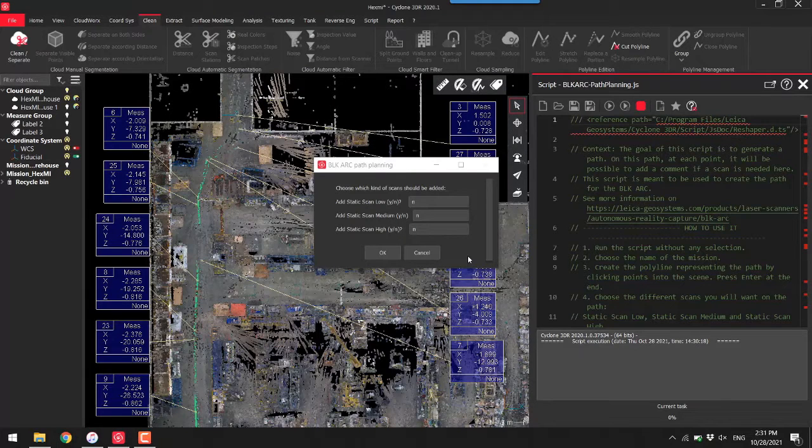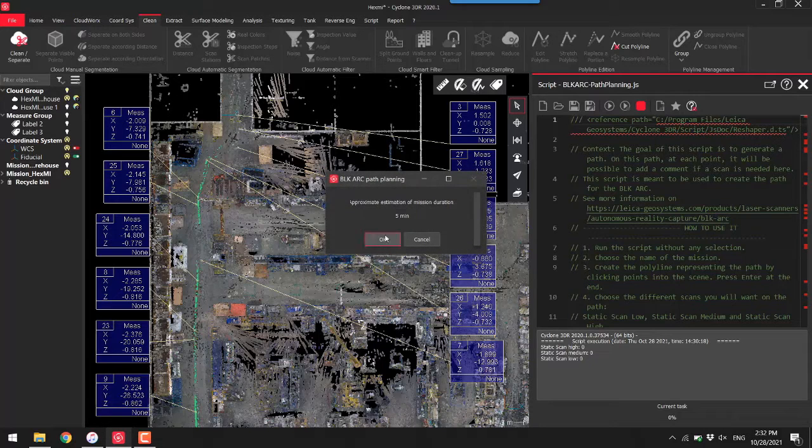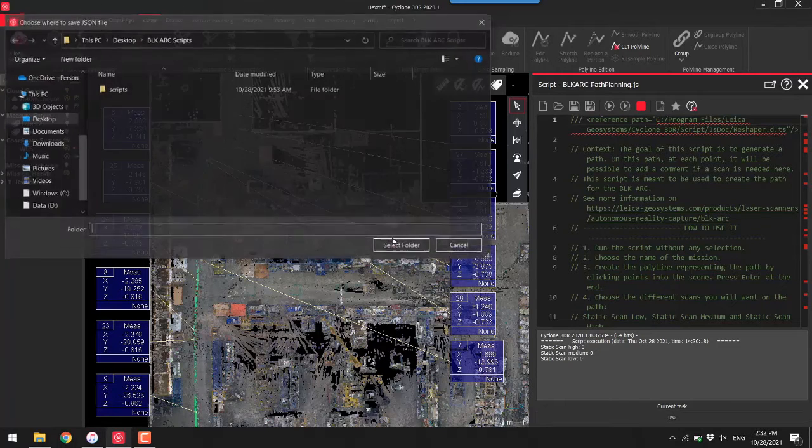All right, once I hit enter, it'll actually ask me if I want to take a static scan at any of the points along my route. And in this case, I don't. I just want a simple mobile scan for this particular mission, so I'm going to keep no for each of these and click OK. And then I'm OK with all the waypoints. And it gives me an approximate duration of this scan of about 5 minutes. So I'm going to click OK.